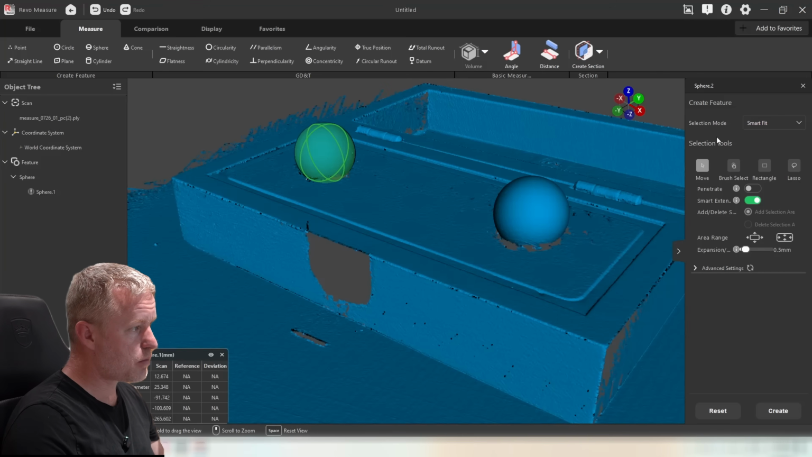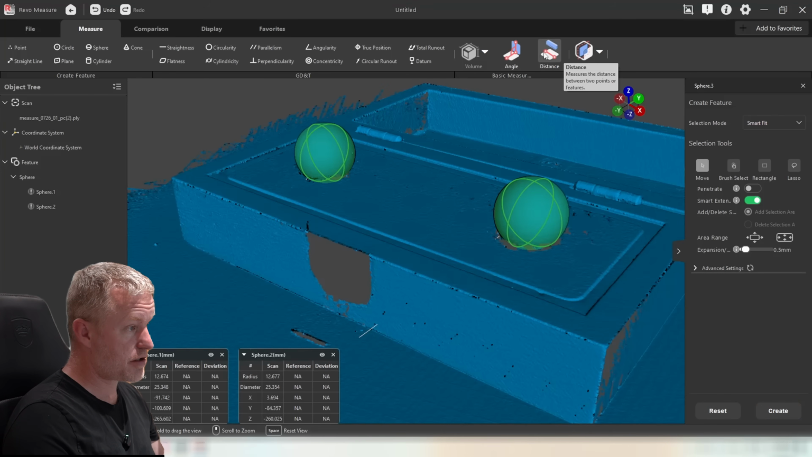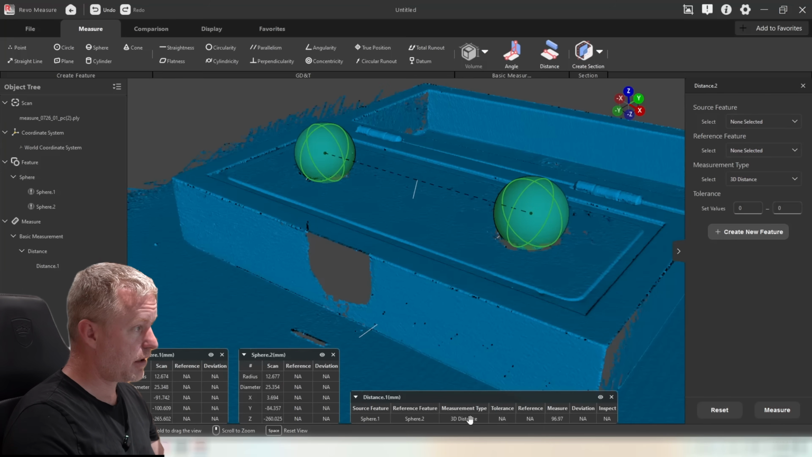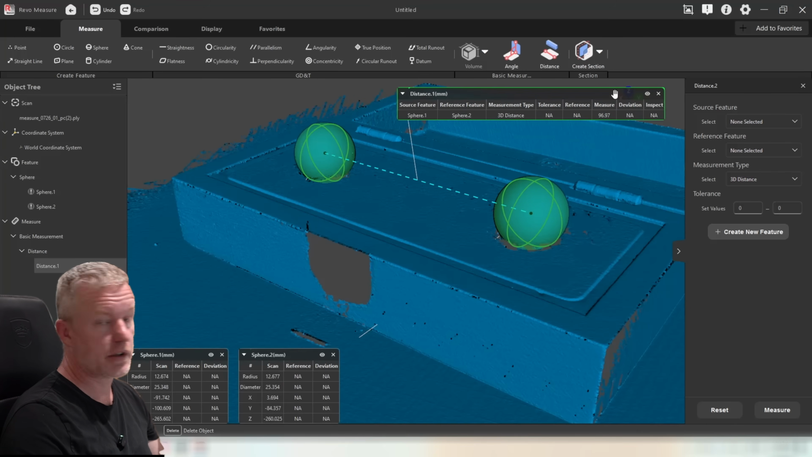Let me create this one. Create. And let's measure the distance between sphere 1 and sphere 2. Do measurement, and we can see that it is 96.97 millimeters. Well, it is within the 10 microns.